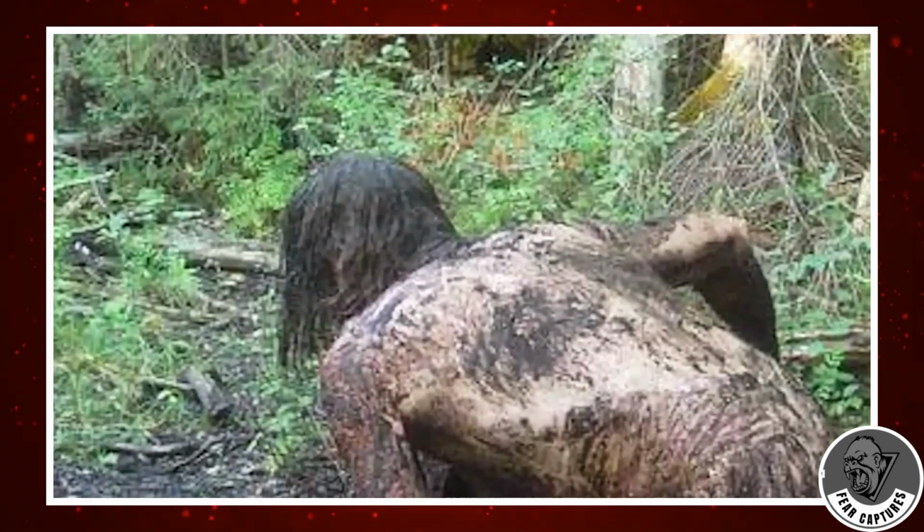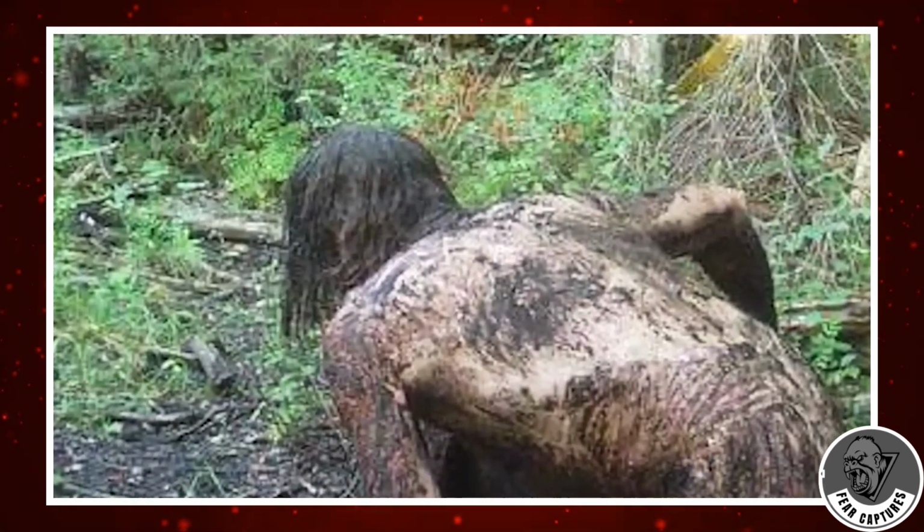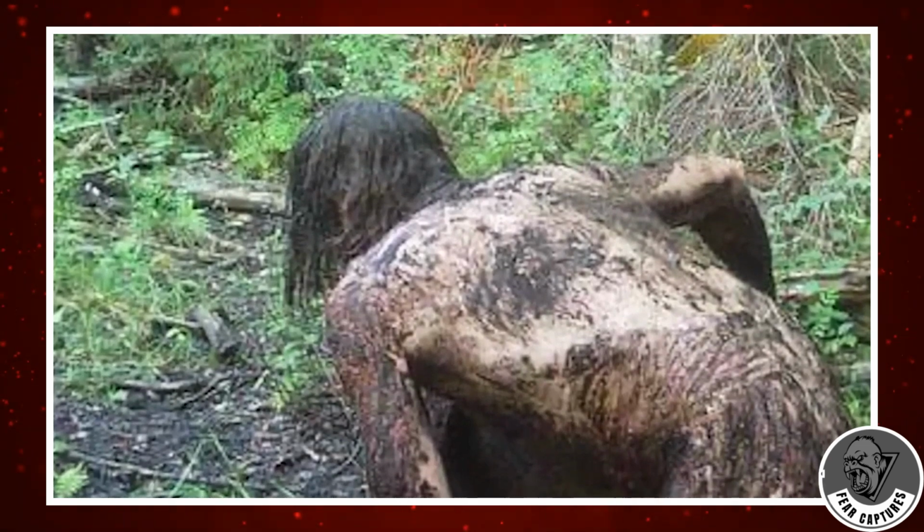Hey, here's a video that's getting a lot of attention. A guy sent in a video saying his trail camera caught something crazy: a skinwalker turning from an animal back into a human. Let's dig in. In the video, we see a forest area with what looks like a man covered in mud, right in the middle of the shot. He seems to be moving from left to right.